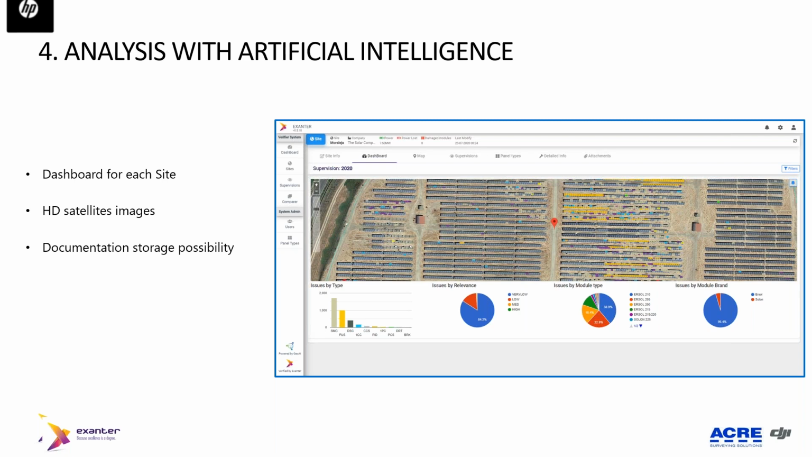What is important is that with only web access, the operations and maintenance people can use a PDA, a mobile or a tablet or whatever to go to site and check the corrective actions that have to be done.